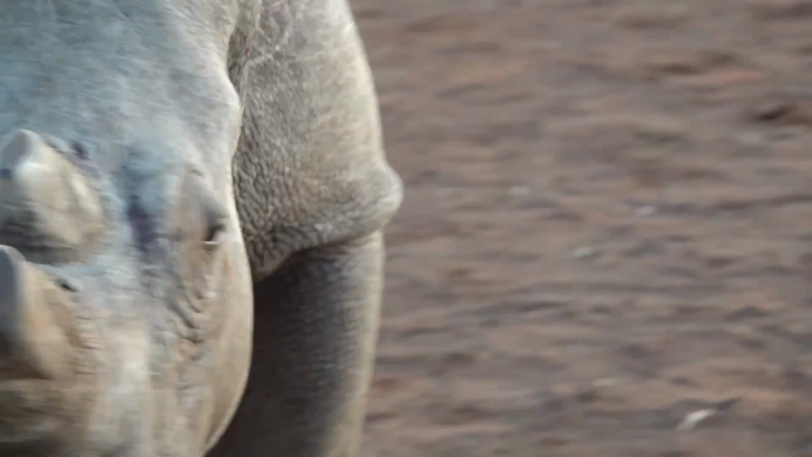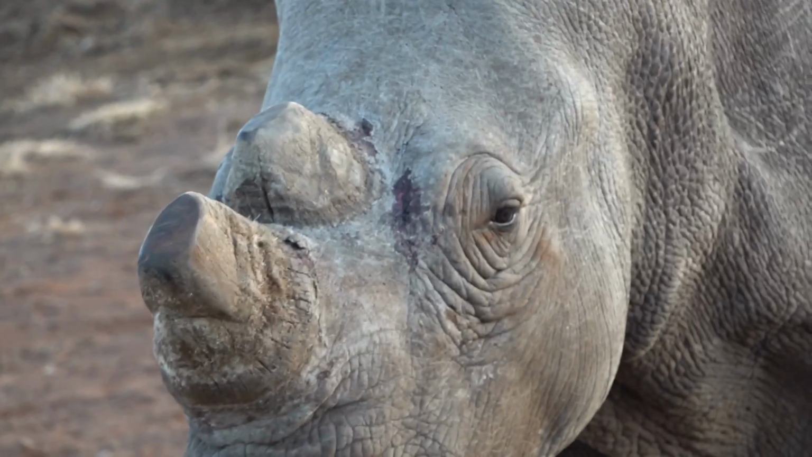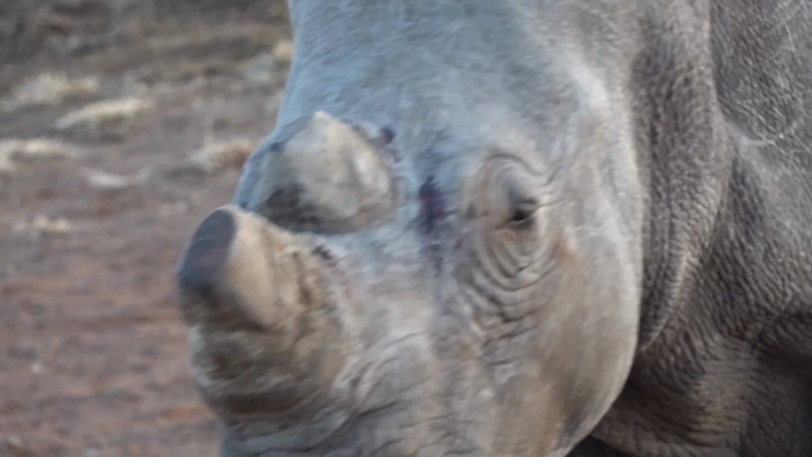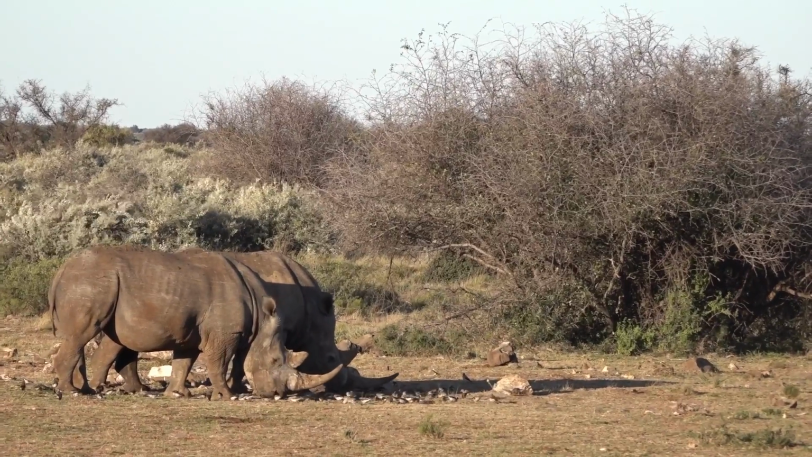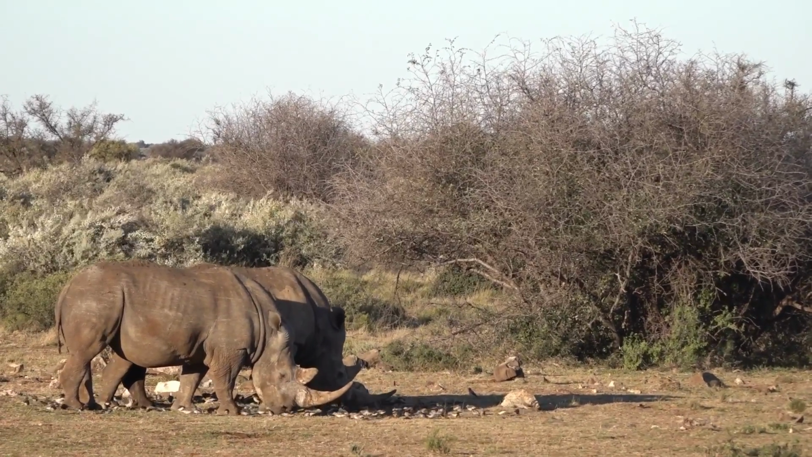I have a lot of respect for African Parks. It's an organization that I think is well led and well premised on much of what they do, and obviously tremendously well supported by famously wealthy individuals. But the rhinoceros is a different thing. You start taking that herd of John's and spreading it around various parts of Africa.